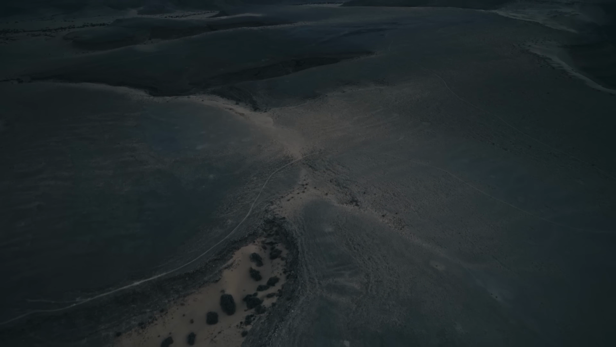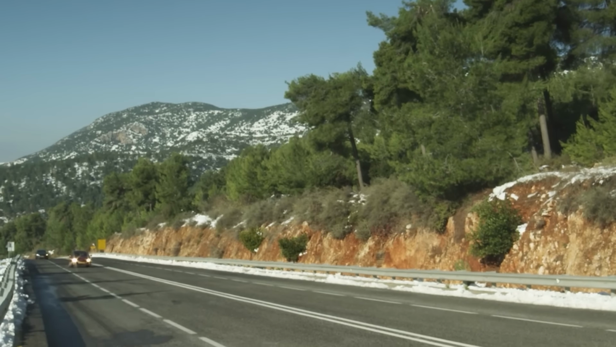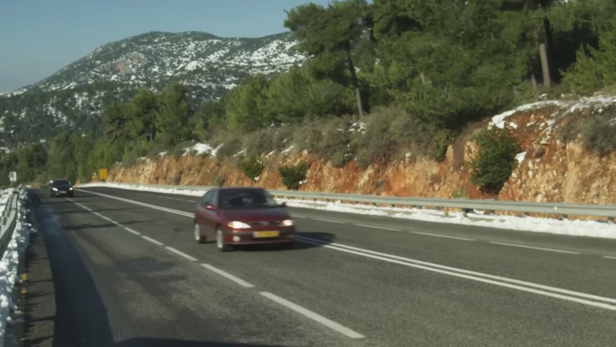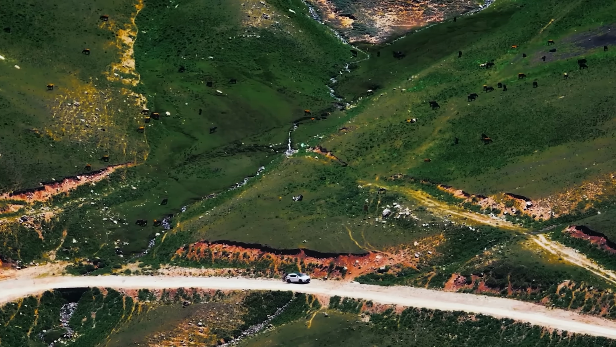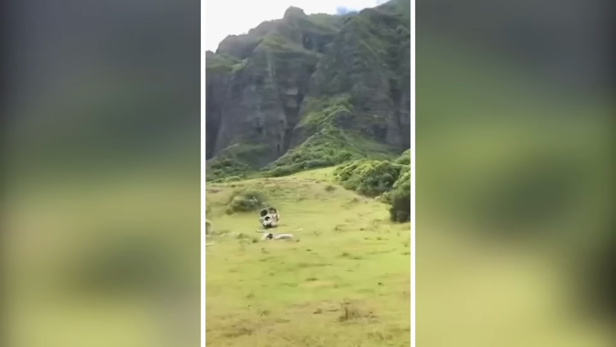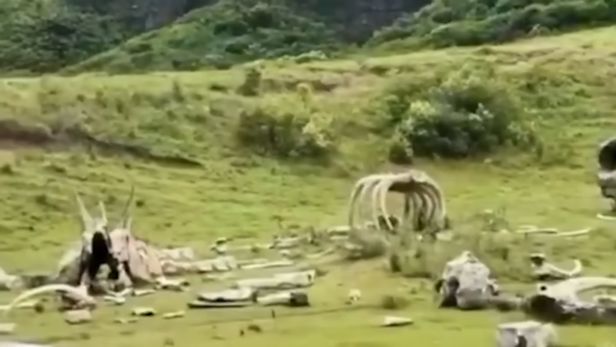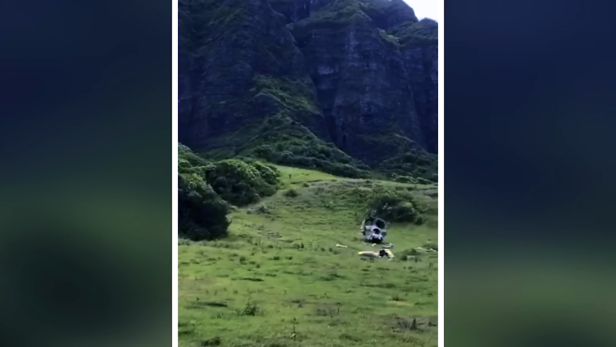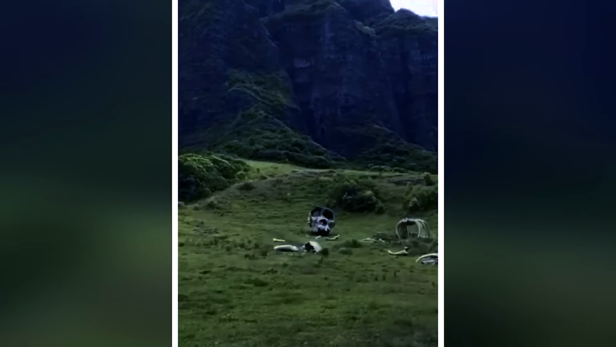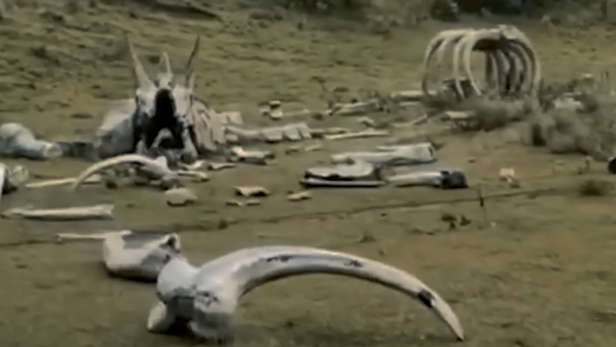Giant strange creatures. A jaw-dropping discovery. In the lush mountains of Hawaii, a driver stumbled upon a spine-tingling sight, one that would leave even the most seasoned adventurer shaken. As he wound his way through the Long Way, he came face to face with a haunting spectacle. Giant, skull-like creatures lay scattered across the mountainside, their imposing presence radiating an aura of eeriness. The sheer scale and unsettling appearance of these mysterious beings left the driver and us wondering what secrets the mountains hold.